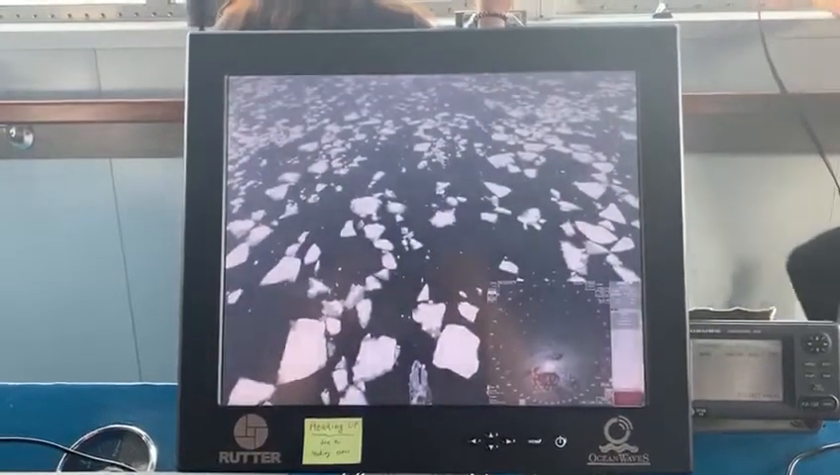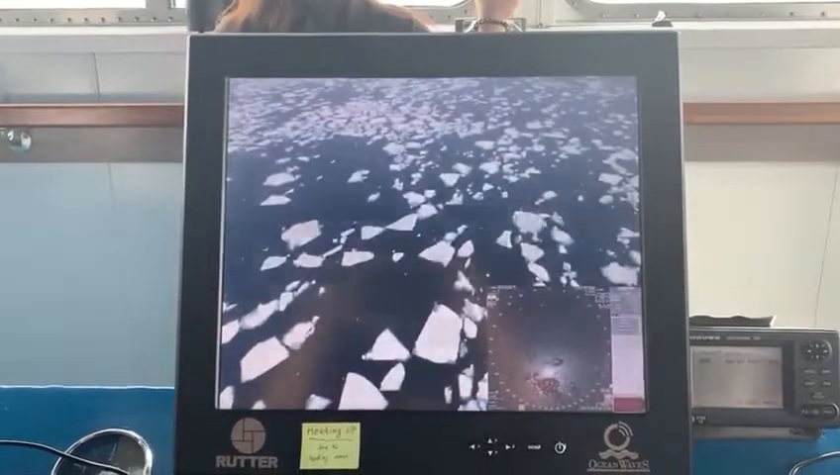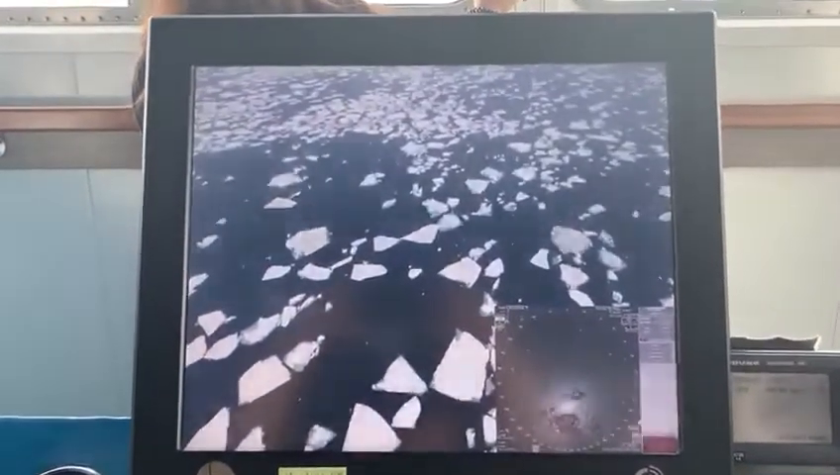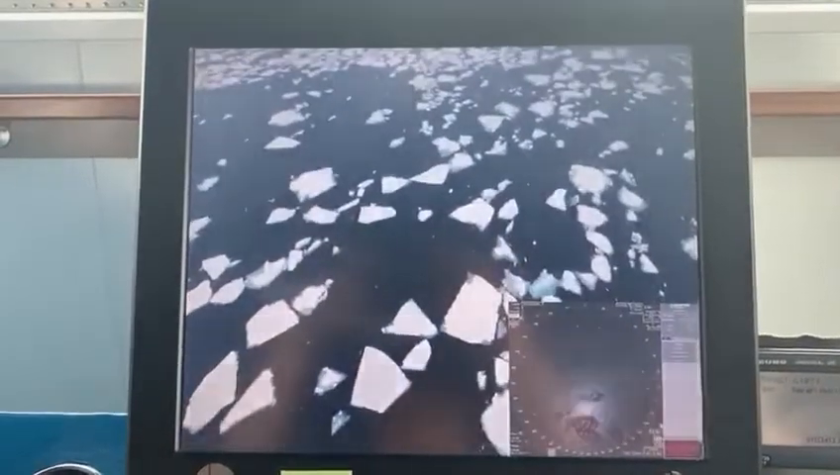The other side of the... You can start to move to starboard.